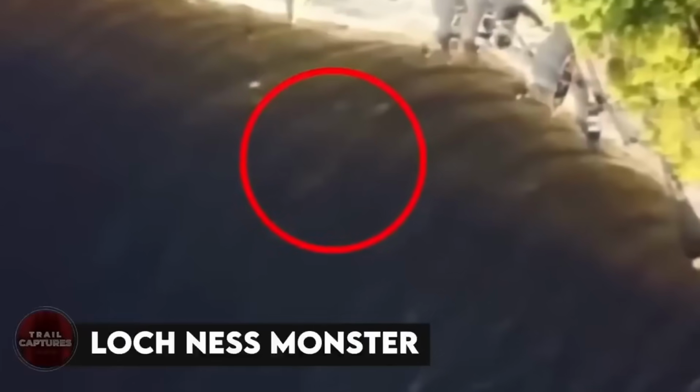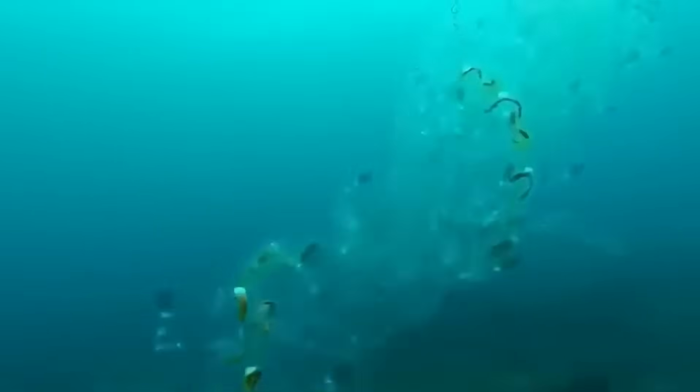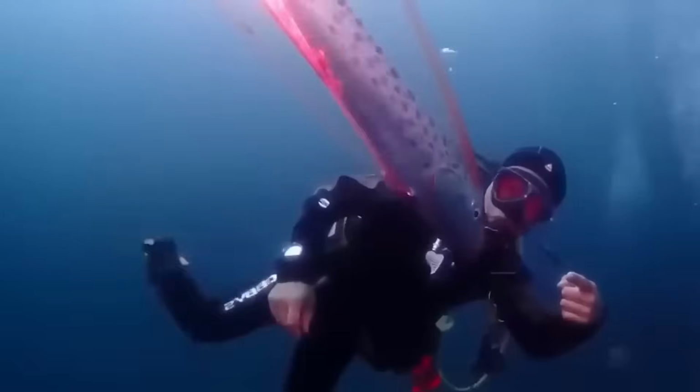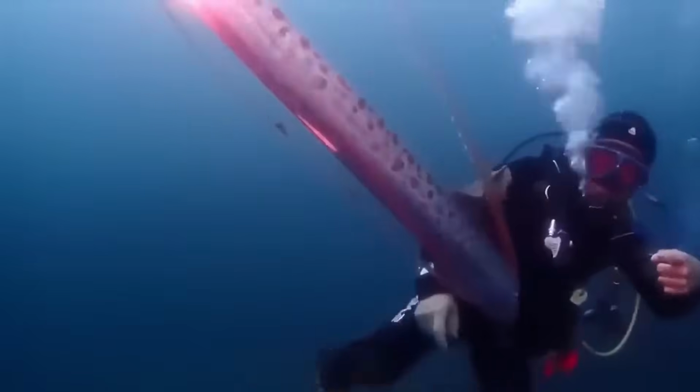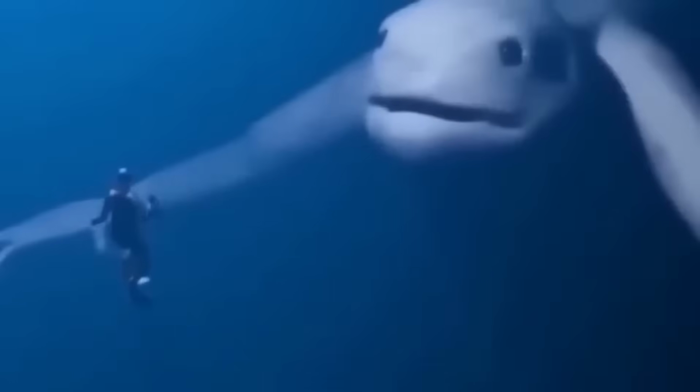Loch Ness Monster. The concept of an unknown creature hiding in the deep and dark waters has always intrigued people. Although we rarely witness such sightings, sometimes they turn out to be real and mysterious, while other times they're just a fake trick. Recently, a drone flying over a lake captured an enormous figure in the water. Could it be the legendary Loch Ness Monster, or something else concealed in the depths? It's up to you to decide.